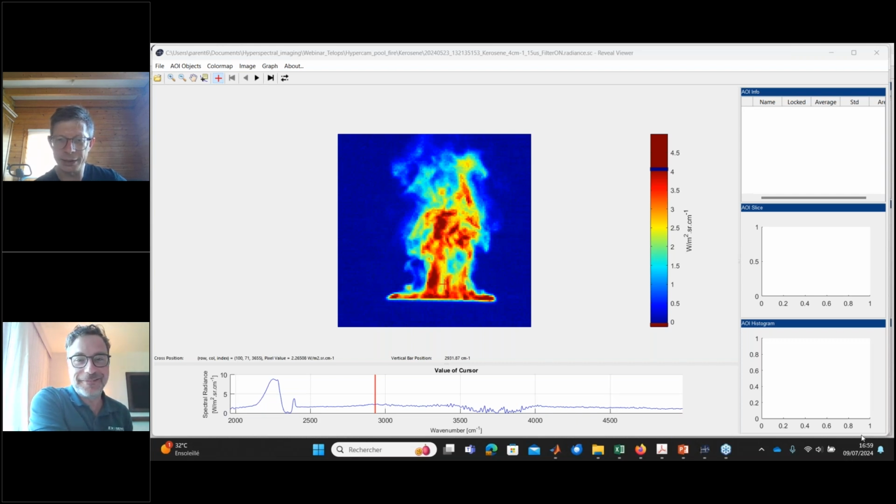Yes, the idea is just to low-pass filter the signal, because the useful information, that is the interferogram, is at very high frequency, and the fluctuations are at low frequency.